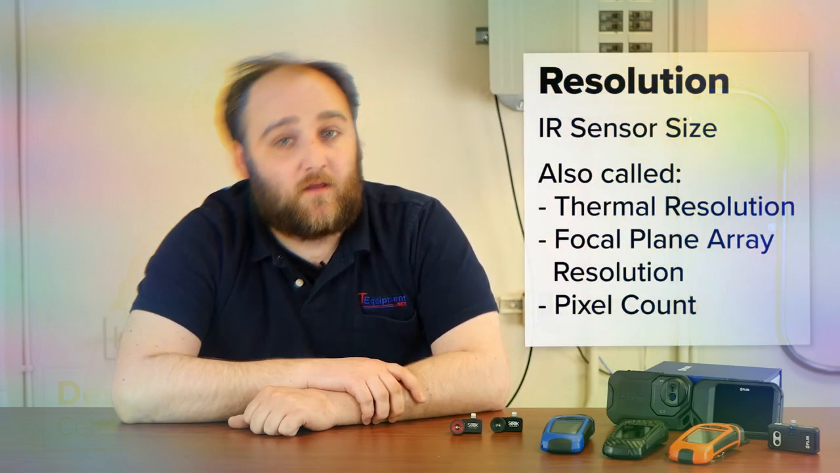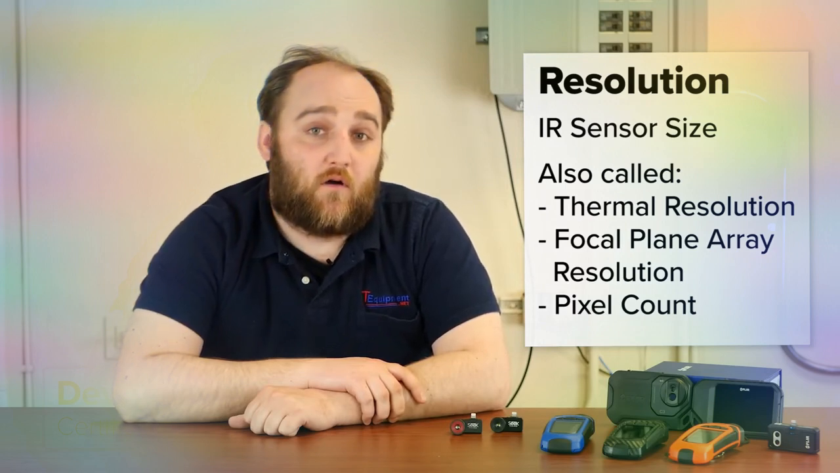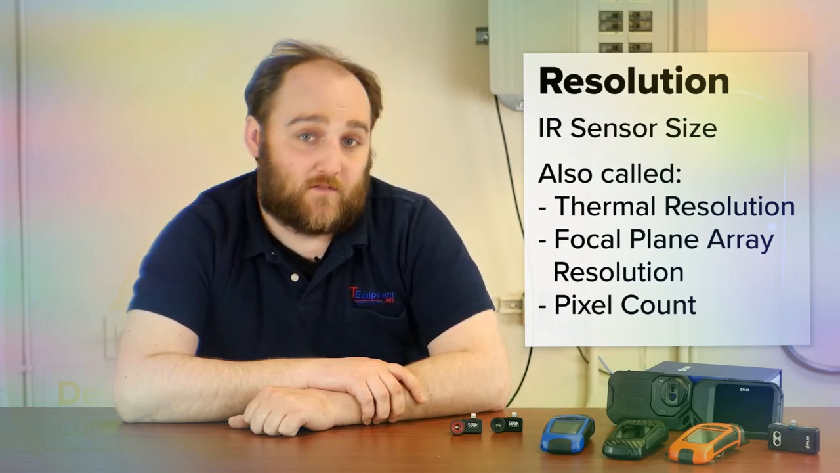When it comes to specifications, the most important thing is resolution. That can be called thermal resolution, it can be called focal plane array or FPA resolution, or just pixel size, pixel count.